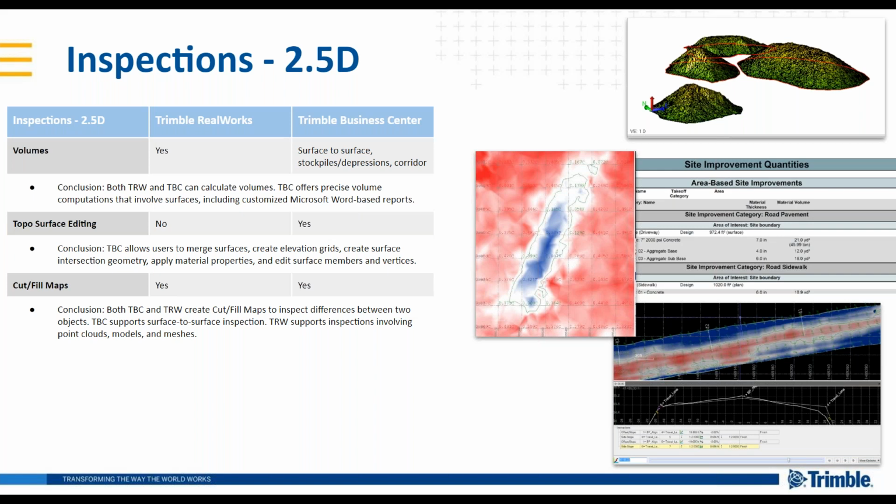Topo surface editing. TBC allows users to merge surfaces, create grids, elevation grids, and intersection geometry, apply some materials and properties, and then create cut fill maps. Both RealWorks and TBC allow for the creation of cut fill maps. TBC supports surface-to-surface inspection. RealWorks supports inspections involving point clouds, models, and meshes. We'll talk a little bit about meshes in a second.